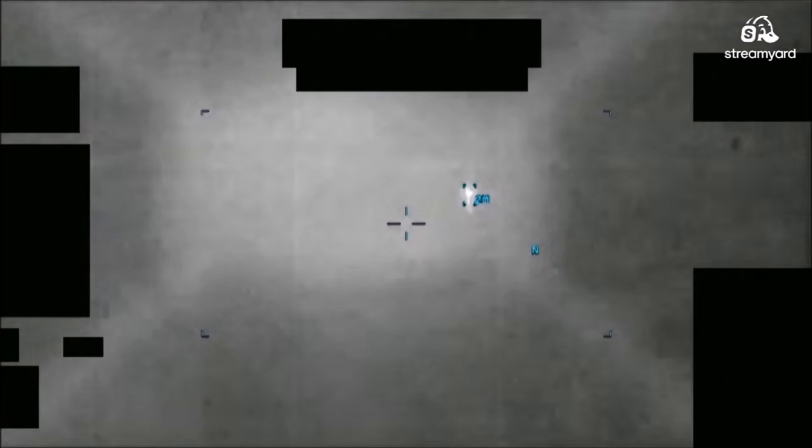So the tracker has it at 2 to 3 meters in size. Looks humanoid. Looks like another jetpack man. This is pretty cool. So I'm assuming it's white hot. Looks like it's got some kind of shield around it, like a plasma, or it's contained within something.